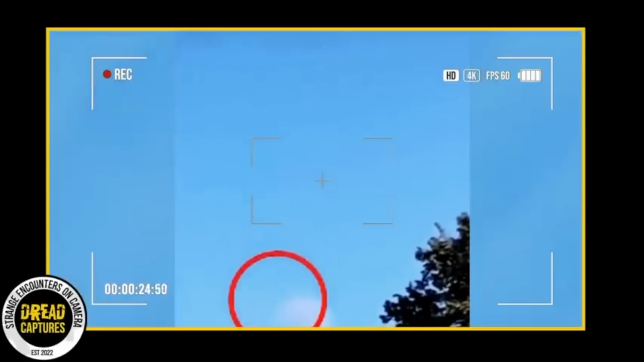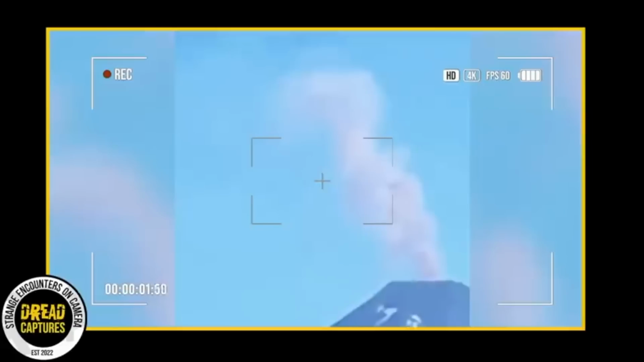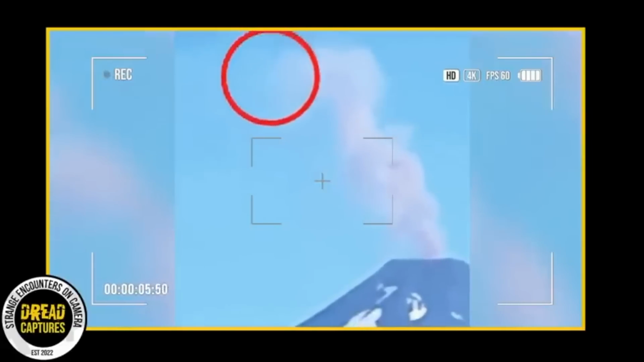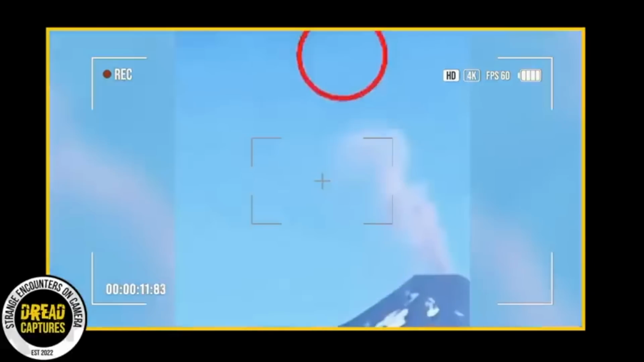Now, this isn't just a random falling object. It seems controlled. Its speed's changing as it's descending. So let's cut to the chase. The million-dollar question, what is it? It's anyone's guess. Could it be a UFO? It's definitely something we can't explain easily.